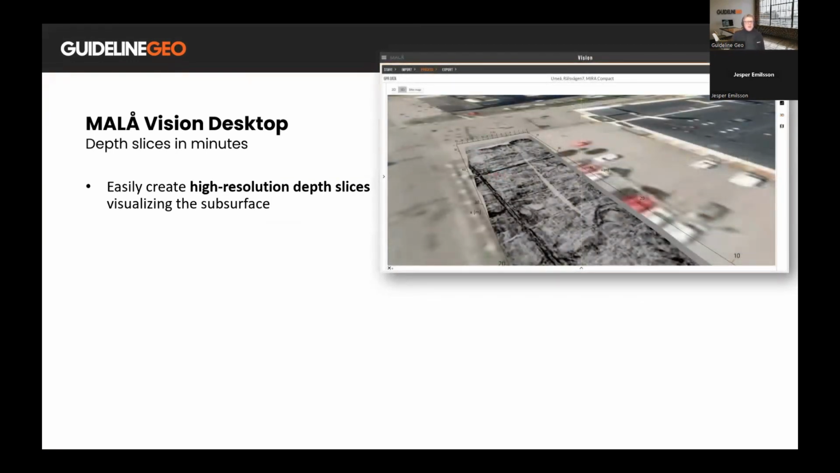So you can easily create high-resolution depth slices, visualizing what's in the ground. We talked about guidance. We are supplying you with default settings and recommendations based on your input. And the objective of that, of course, is to get you to fantastic results in the best way. Of course, you can tweak these settings if you like to. So this is more like a recommendation from our part.